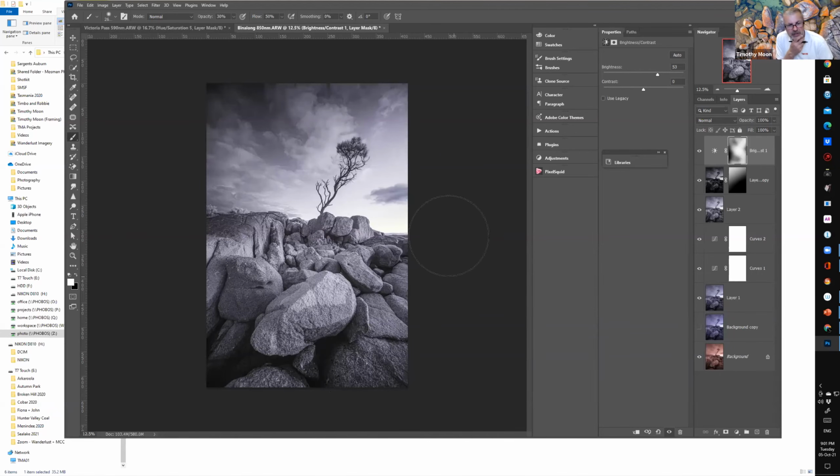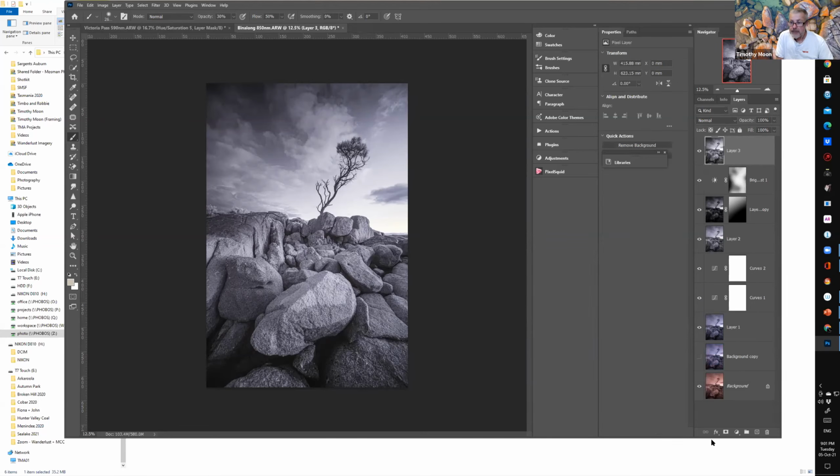So just looking at the image, I think this little cloud here is a little distracting, and it'd be nice if it was a nice clean gradient sky across to there. So let's have a go at deleting it. So we'll stamp up everything that we've got there. We'll come up here with the lasso tool. Let's see what Photoshop will do for me here.